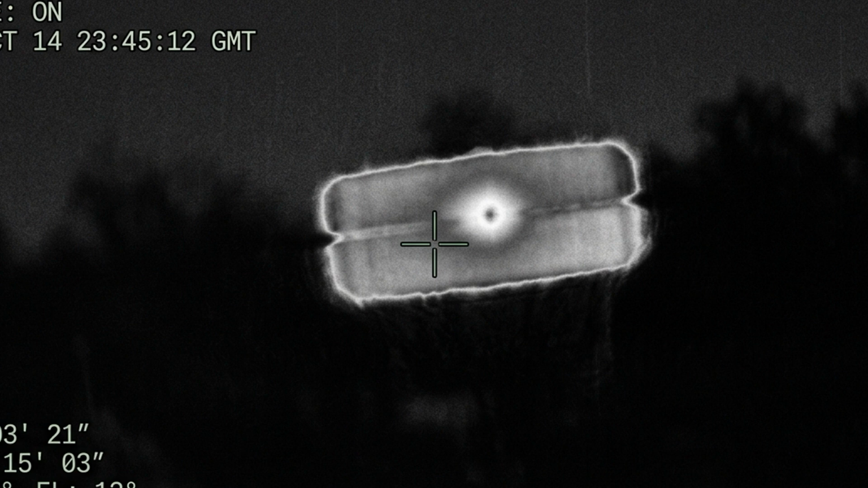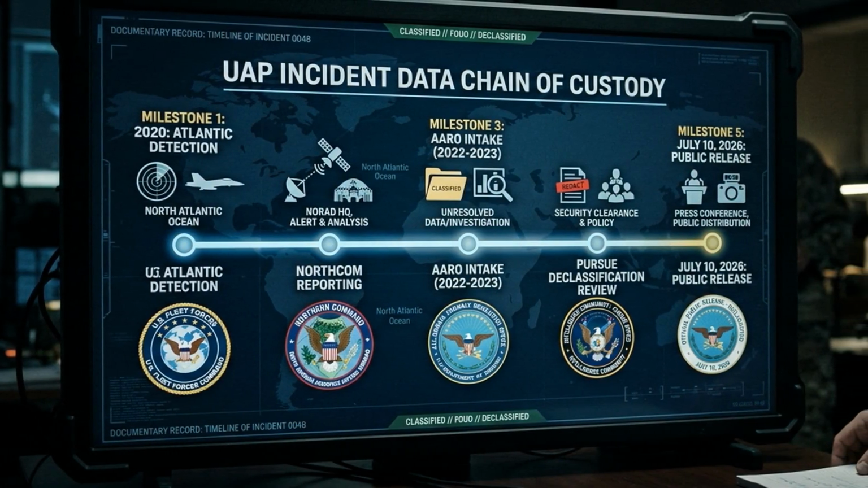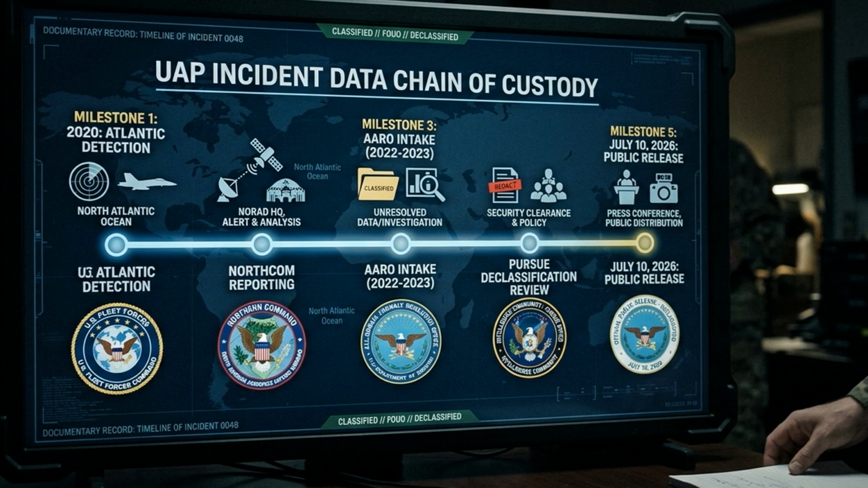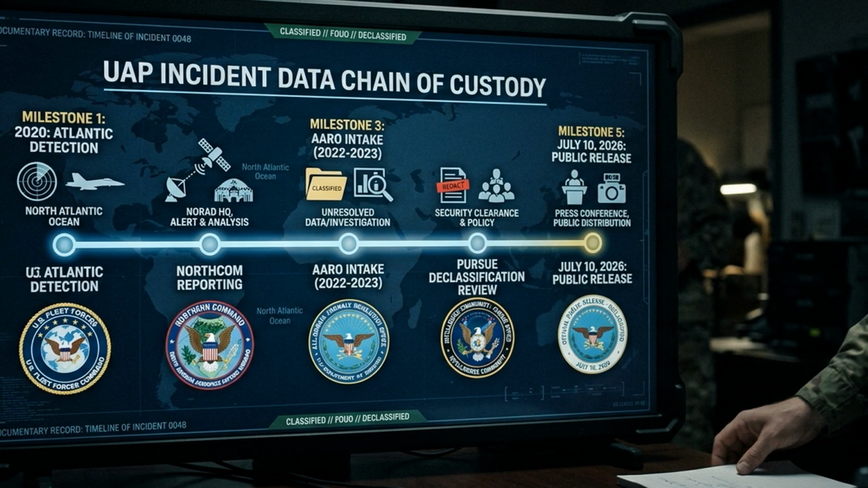But before we argue about what this object is, we need to understand what the sensor data can and cannot tell us. Context matters. The Pursue program, the Pentagon's structured declassification effort for UAP materials, was formalized following pressure from Congress, particularly Senators Gillibrand and Rounds, who co-authored key provisions in the FY 2024 NDAA demanding systematic public release of UAP records. The fourth tranche landed July 10, 2026, containing cases AARO had reviewed but could not resolve.